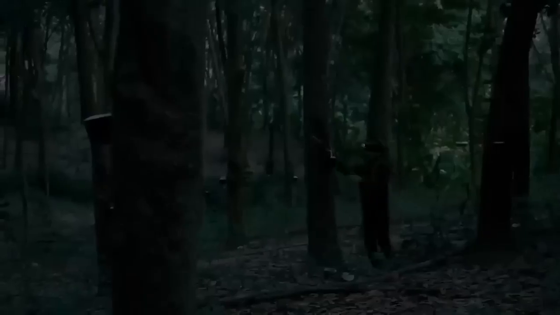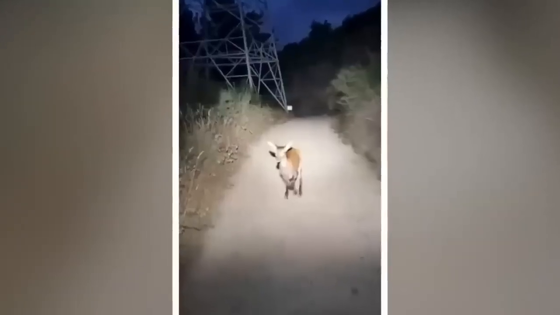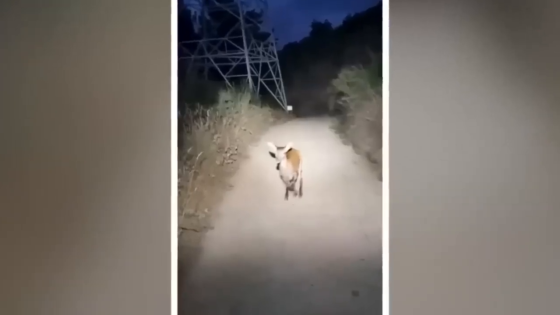While a man was busy recording a deer who appeared to be scared of him at first, but then suddenly stopped, as if it was scared of something, and then turned back and went hopping away beside the man. He was all confused, just like anyone would be. But then he saw something that scared him too.